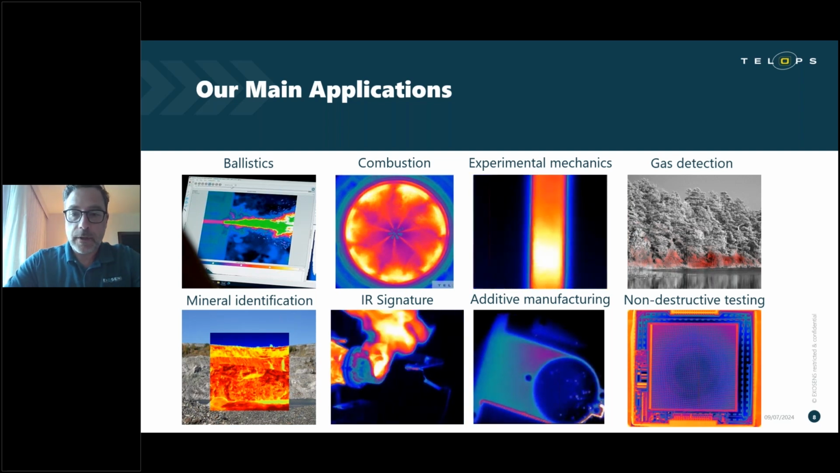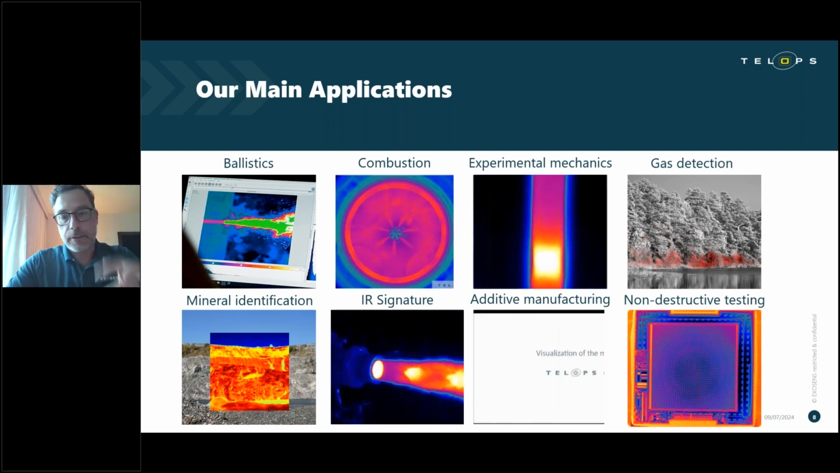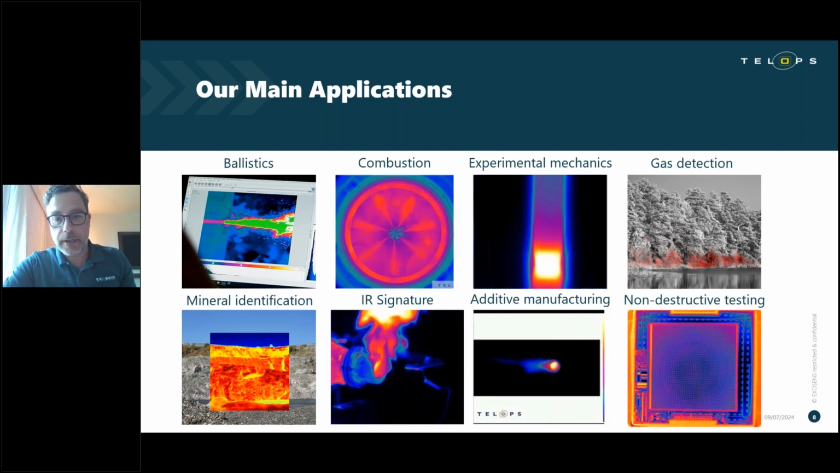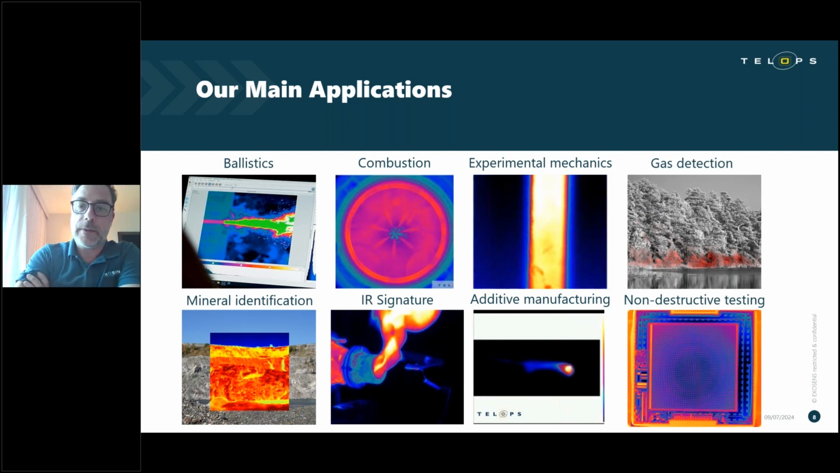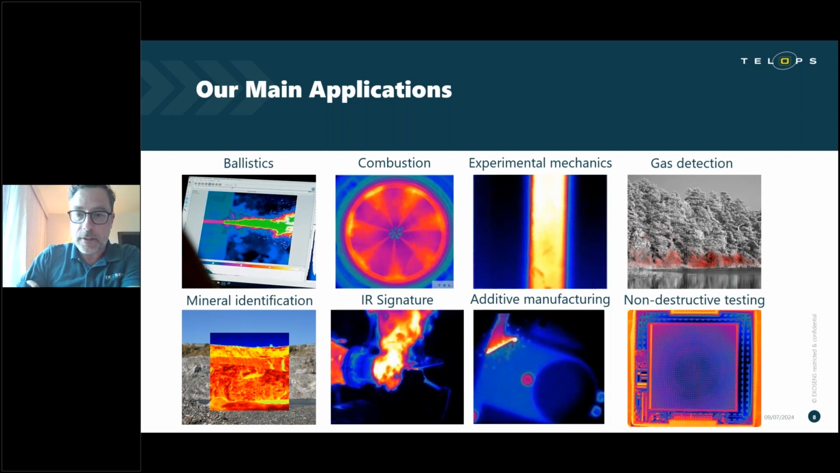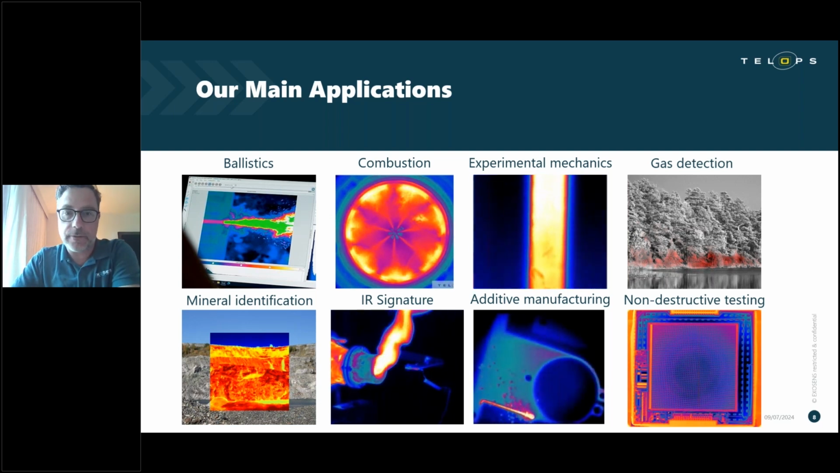So our cameras are able to measure different properties during the additive manufacturing process, such as melt pool temperature determination and studying sparks that are ejected from the process to try to minimize those. Those are important aspects. And of course, non-destructive testing, being able to locate defects on a piece of material without having the need to really break it or destroy it is very advantageous.